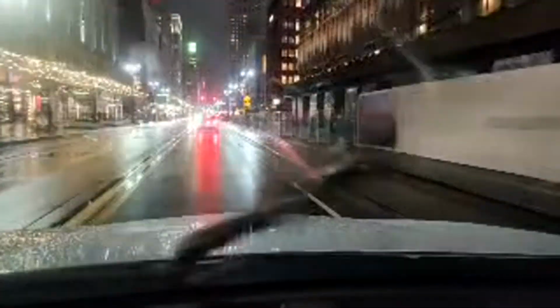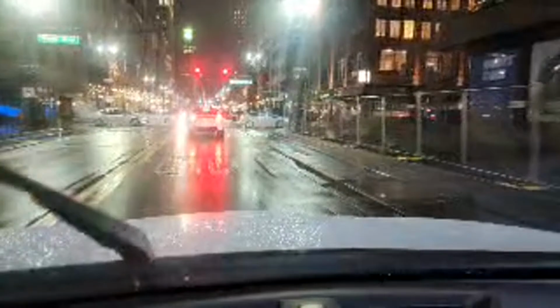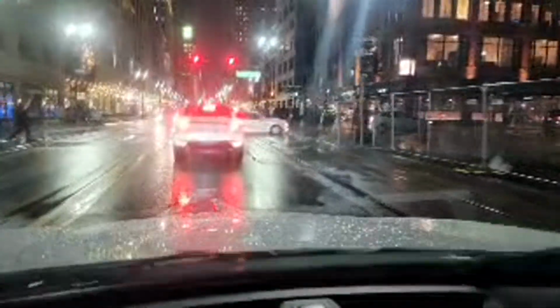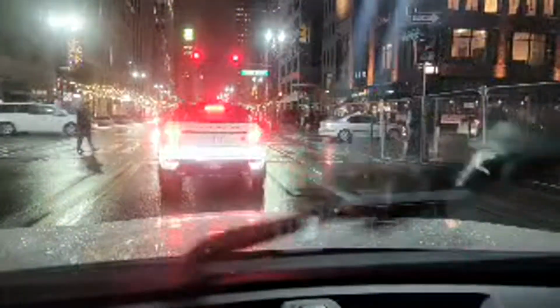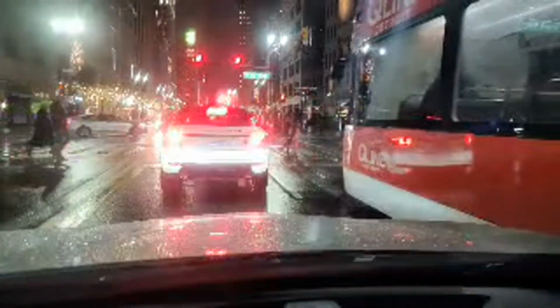All right. That's the Q line to the right. Yep, that's the Q line. I'm going to go ahead and go through. Had to get on the right. That thing one time. It's cool. Nike Town, just like in Chicago. Subway in downtown Detroit, baby. Beautiful. Whoa. Yep. That's the Q line, Detroit, baby.